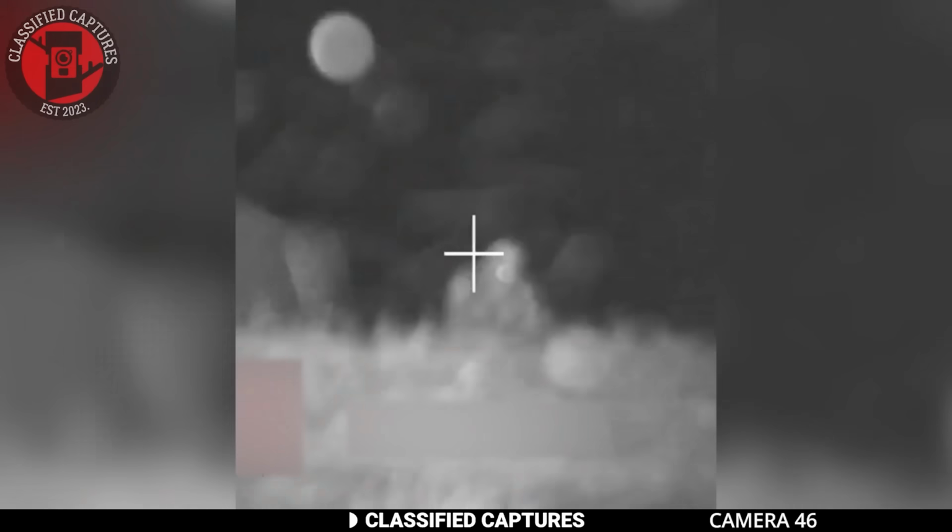Some 2 kilometers from him, he saw a creature moving. Zooming in, he recorded what you see on your screen, but of course it's blurry due to how zoomed in the footage is. He truly believes he encountered a Bigfoot.